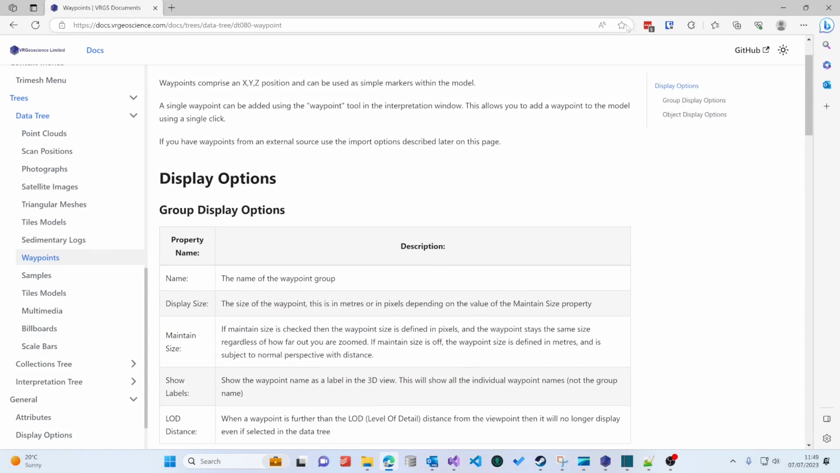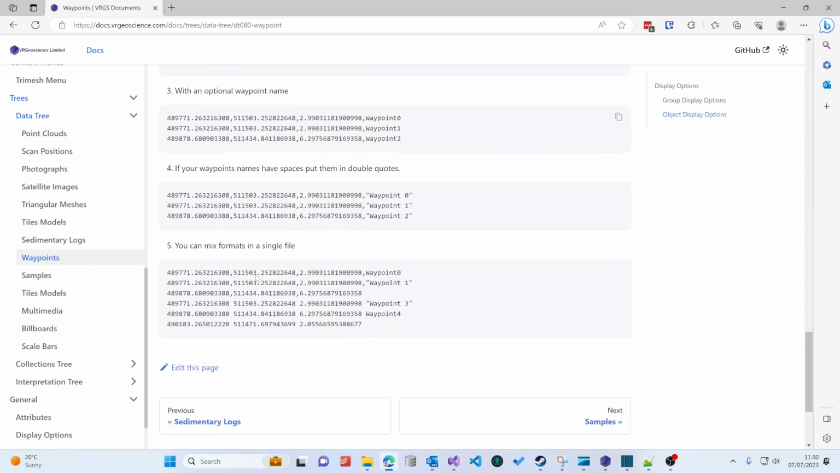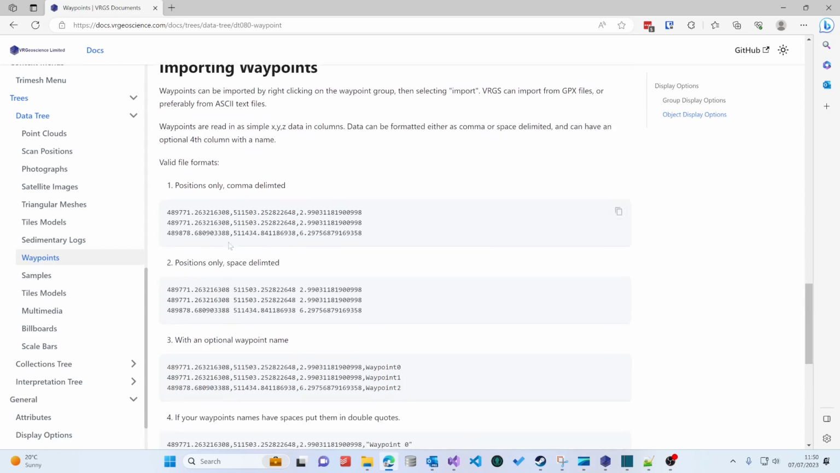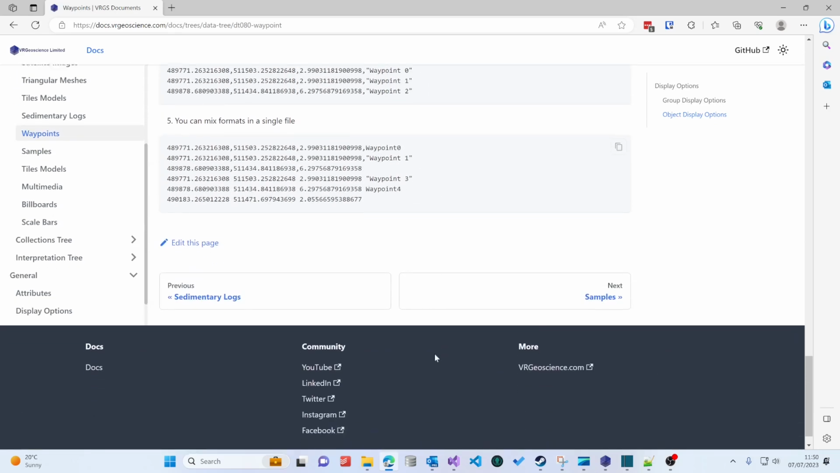Over on the documents site, we have a description of the waypoints, and down at the bottom of the page, it gives you an overview of the different ways that you can format your waypoints. So you can use space or comma delimited, or add the name of a waypoint as an extra column at the end.